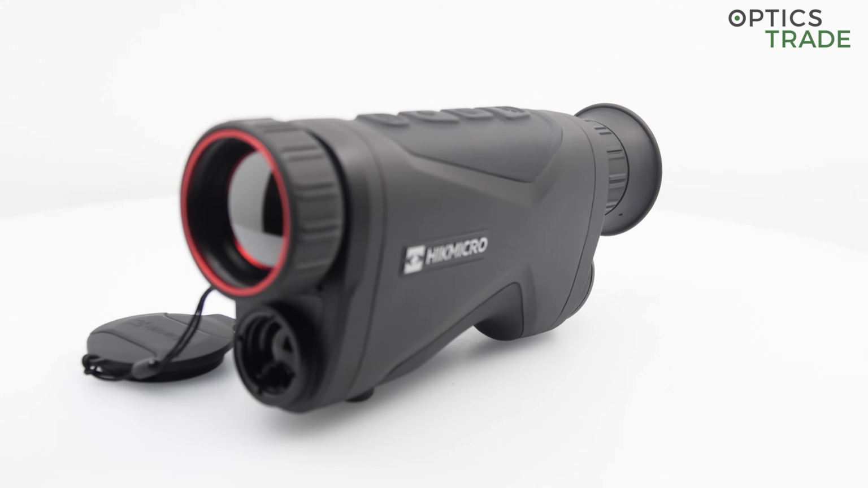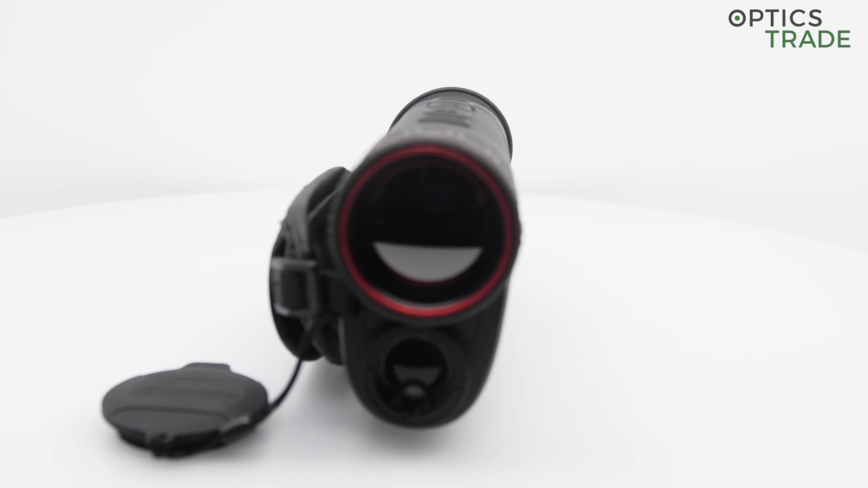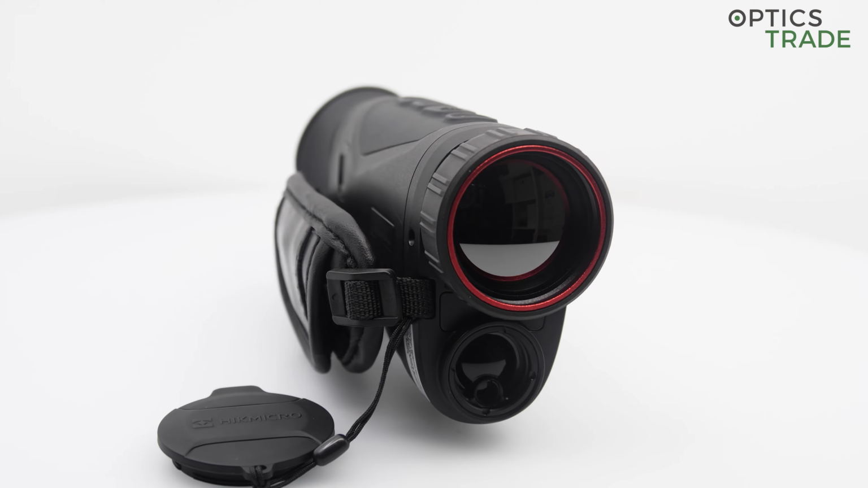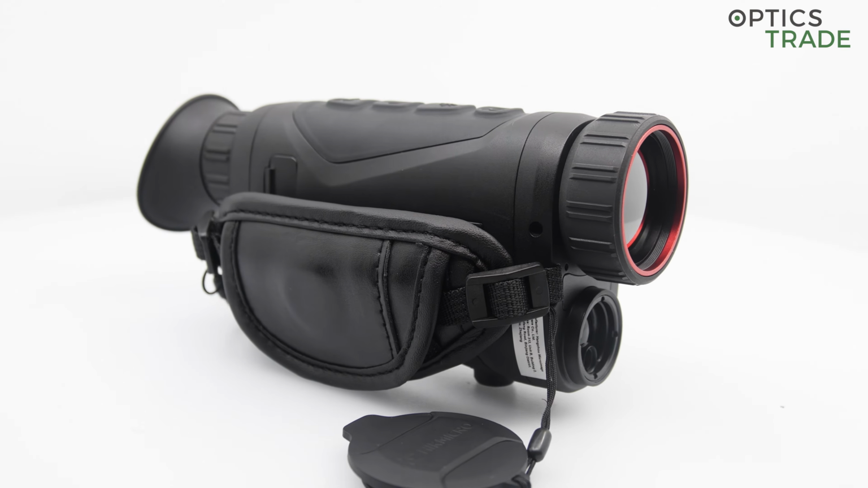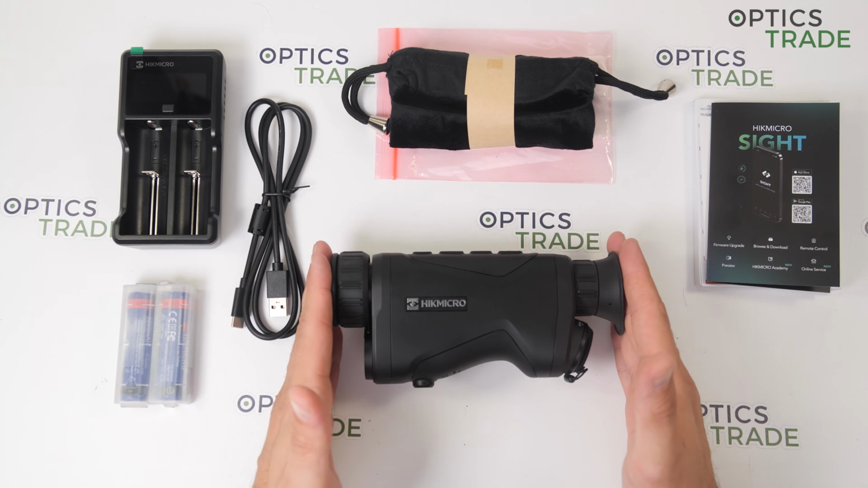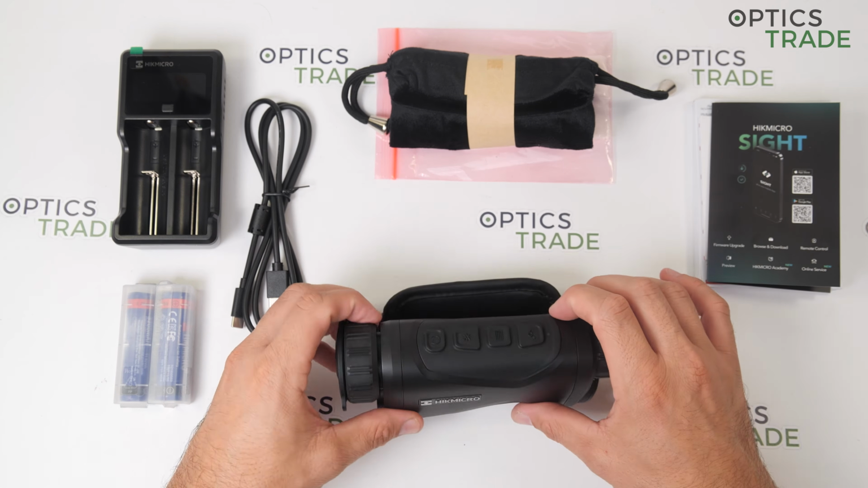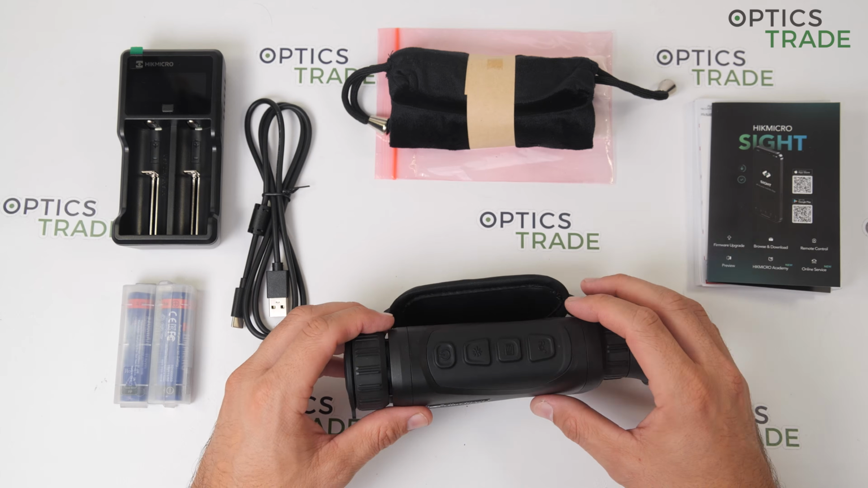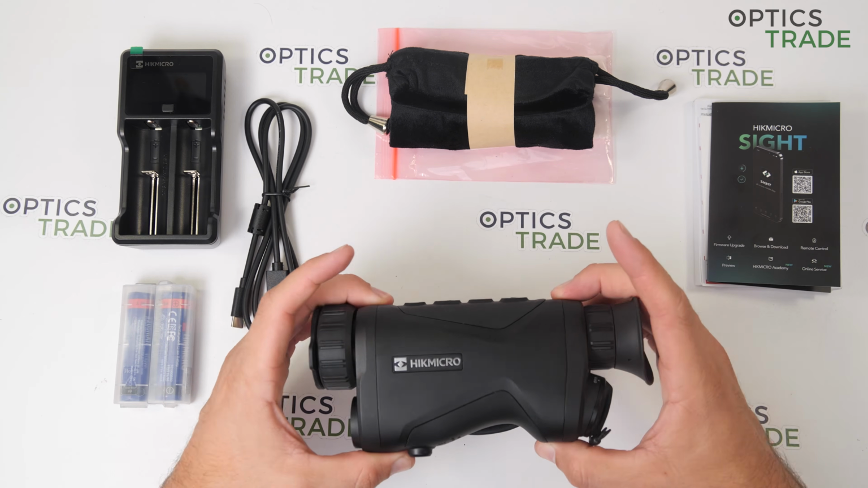The temperature range in which this device can operate is from -25 degrees Celsius all the way up to 40 degrees Celsius, and the size of this device is 184.9 millimeters in length by 53 millimeters wide, and it is 87.8 millimeters high.